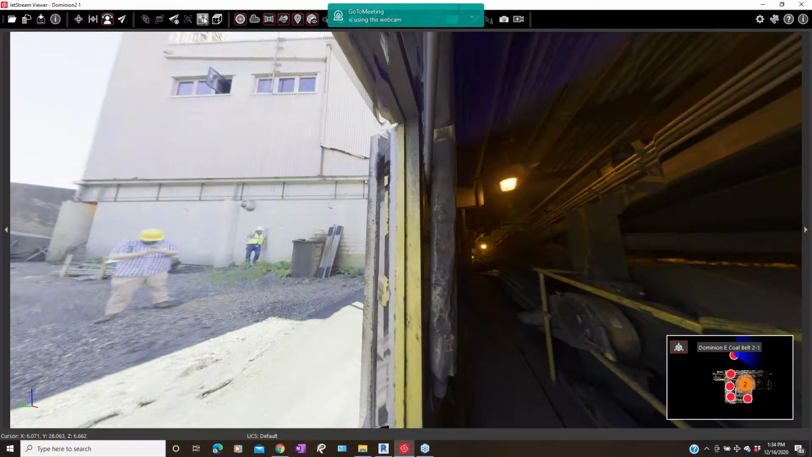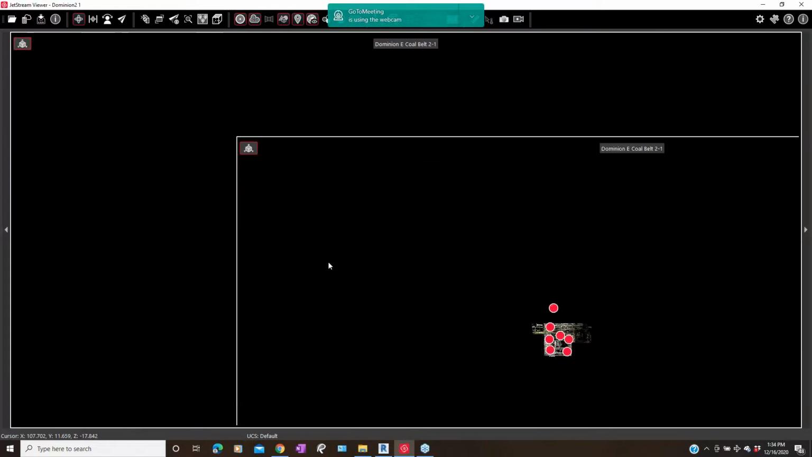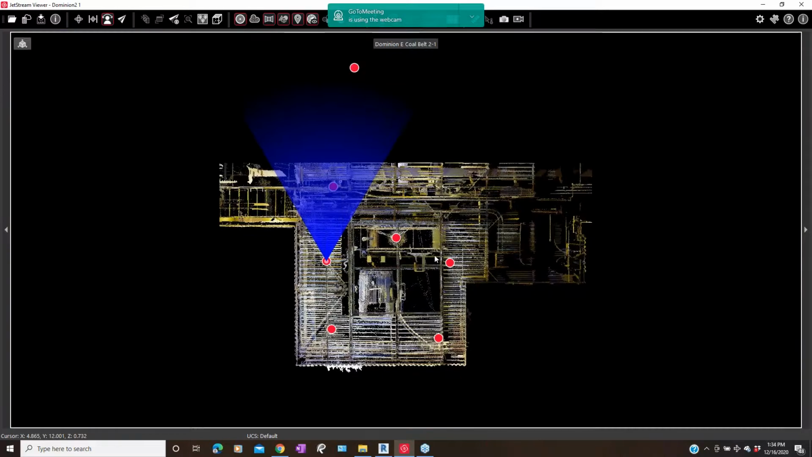So let's go back up to this view here and look at a particular view from within. What you noticed this was looking at was all of the different setups. Each of those red dots is a location where the tripod was placed, where the scanner made its scan.